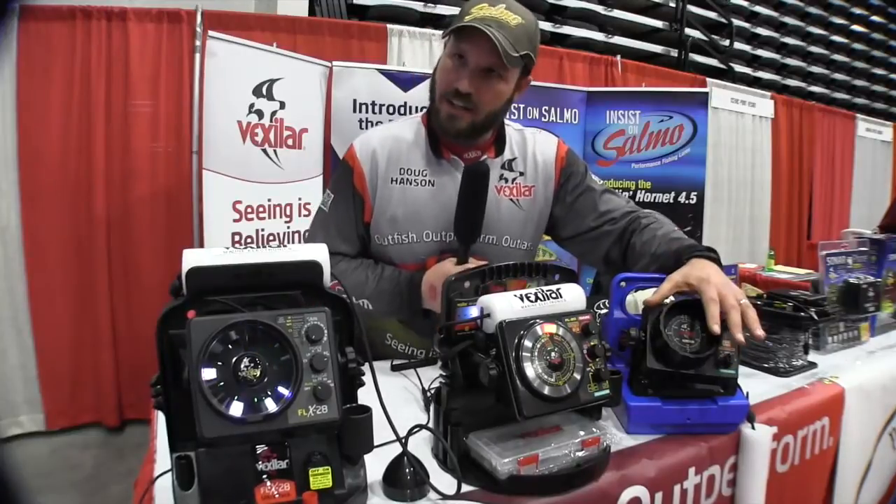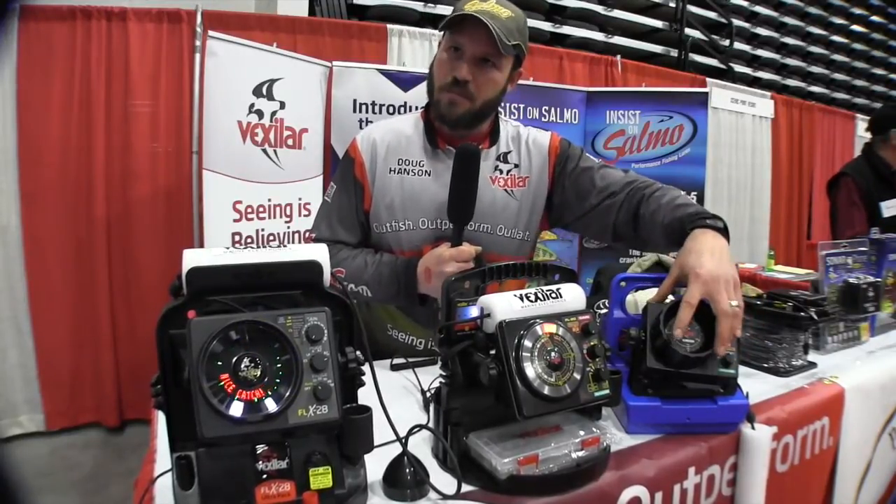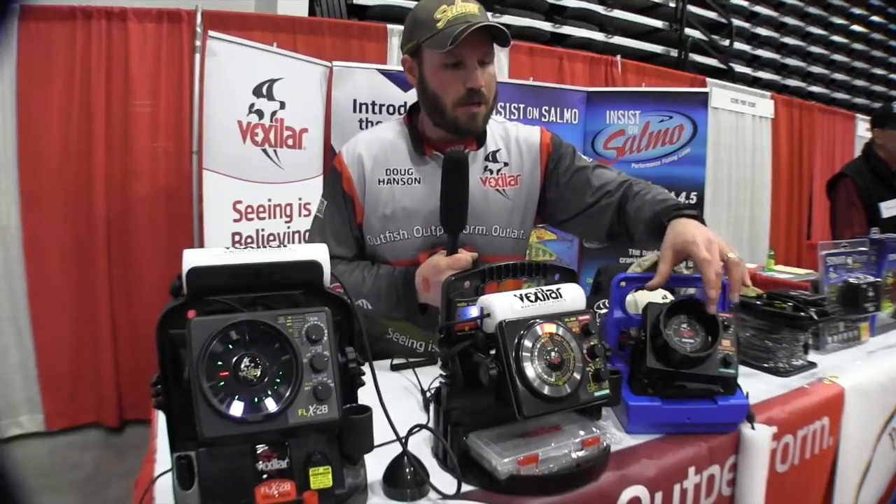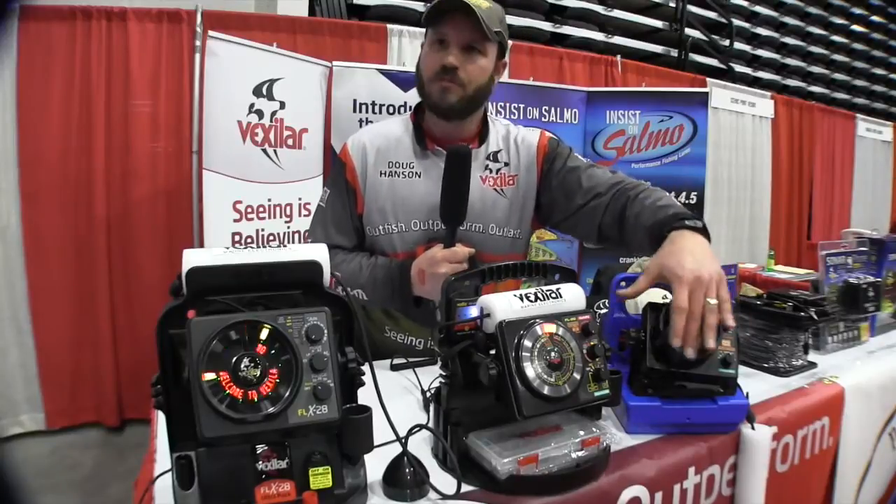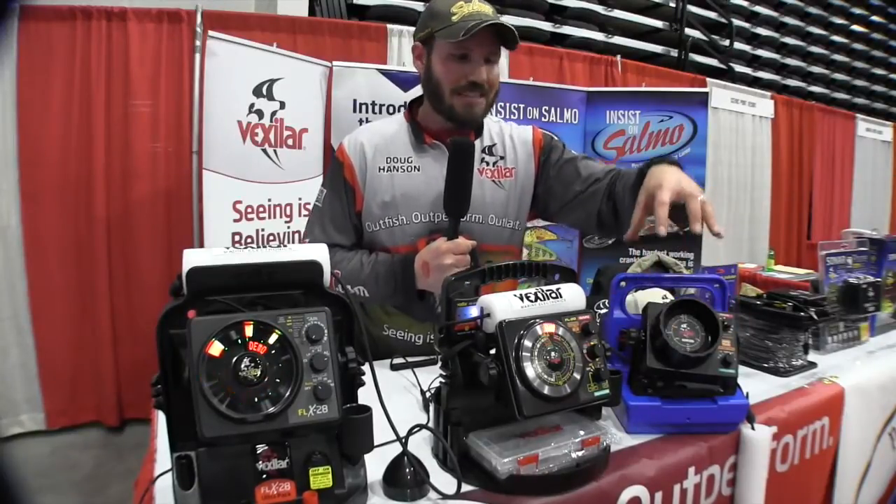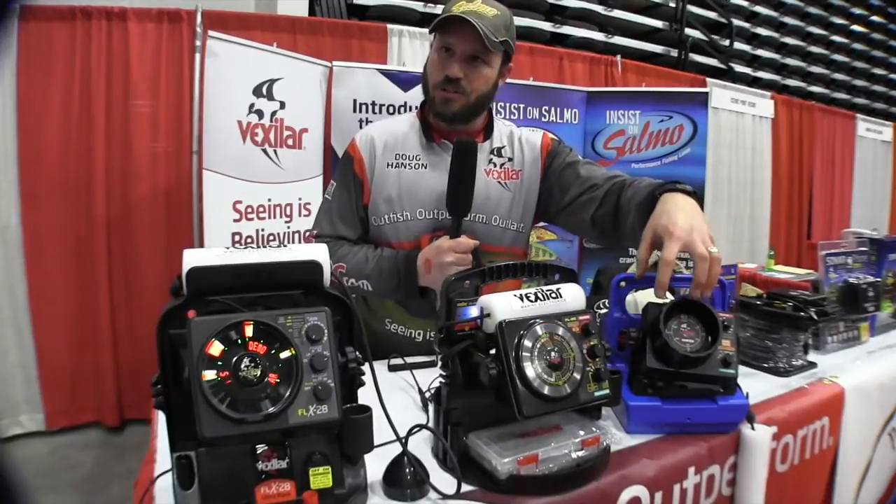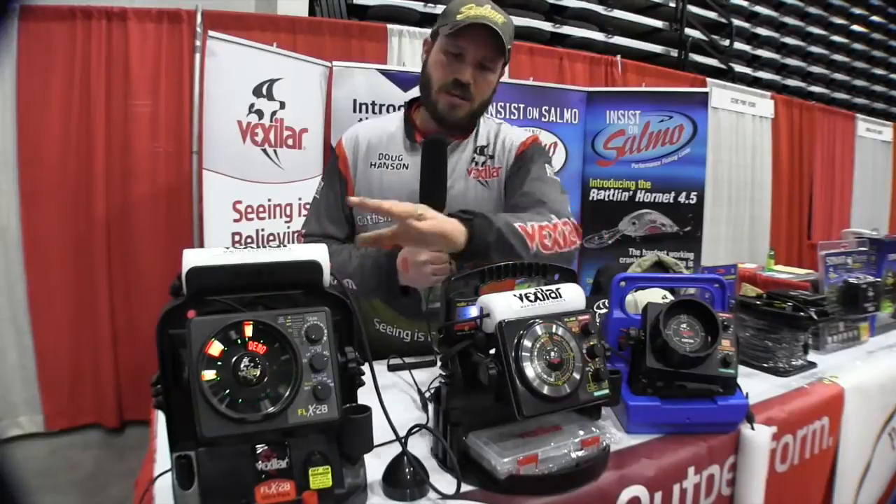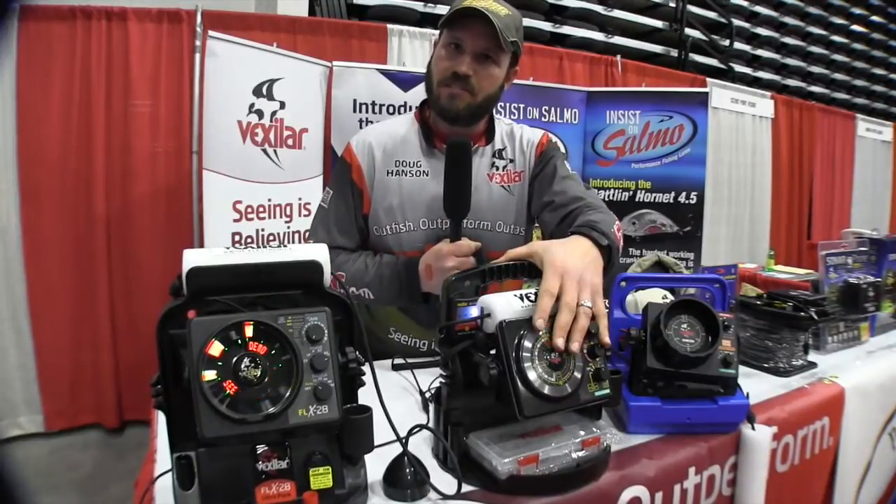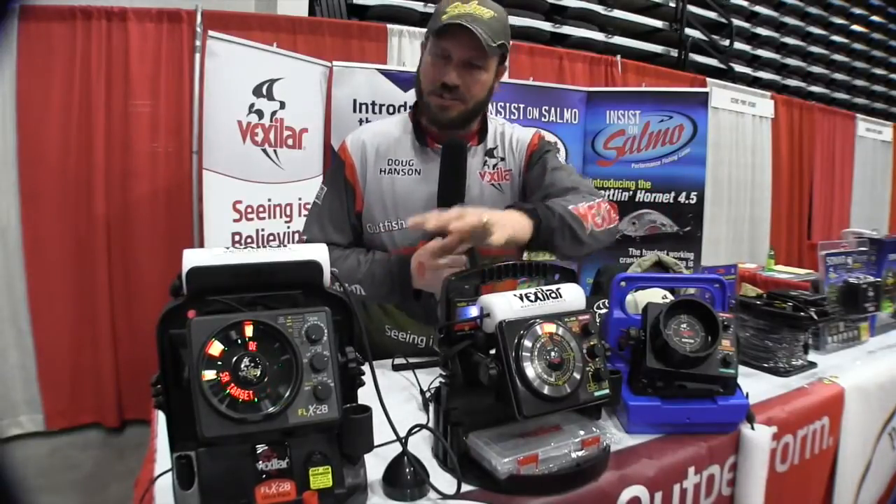So this FL8 has got 525 lines of resolution on it. That means that this bulb is going to blink 525 times one time around. One time around, 525 lines. That's where you get a good, crisp, clean picture. The more lines of resolution you can put on a screen, the better picture you're going to get. So now all three units have 525 lines of resolution. We're just going to talk about different features.